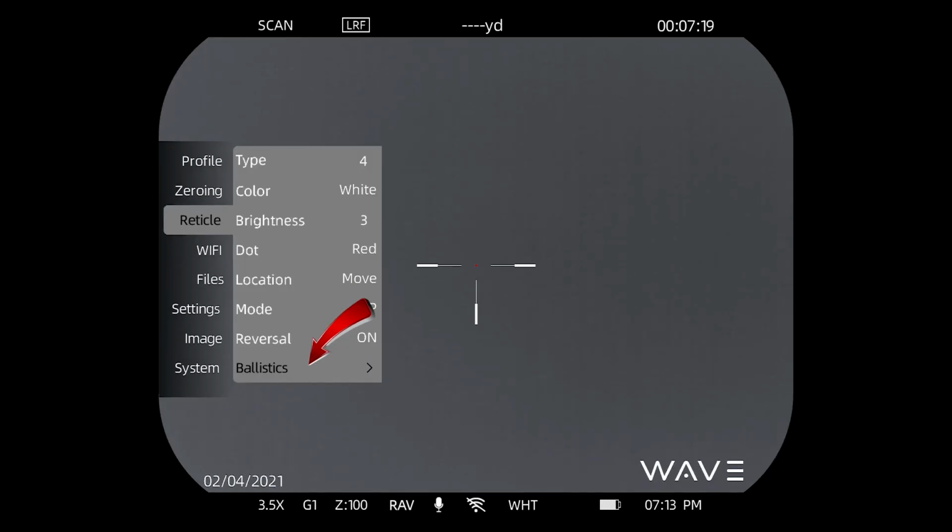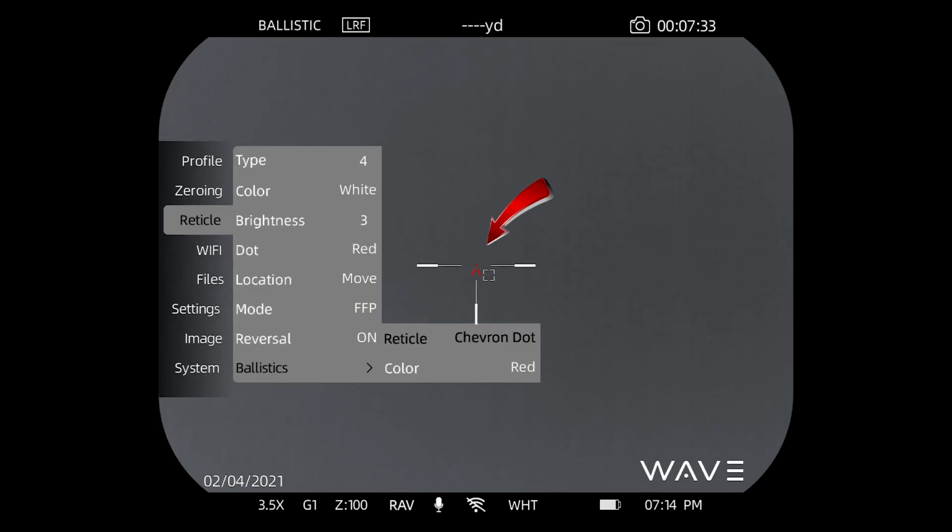And then ballistics, if you activate the ballistic function on the LRF scope, and I will give the ballistic button a long press, which will change it from scan mode to ballistic mode, and you'll notice that a new reticle has appeared.